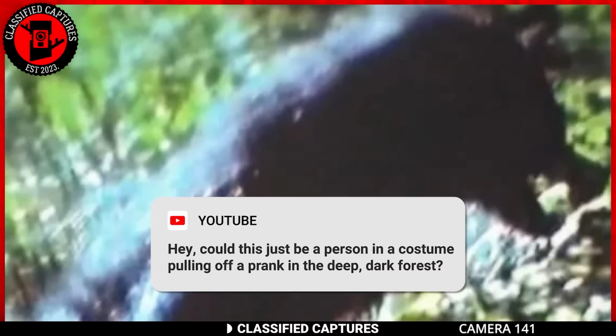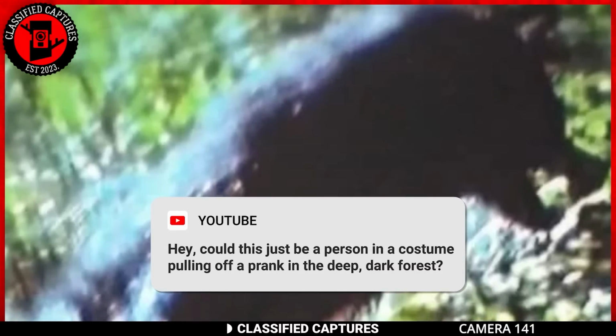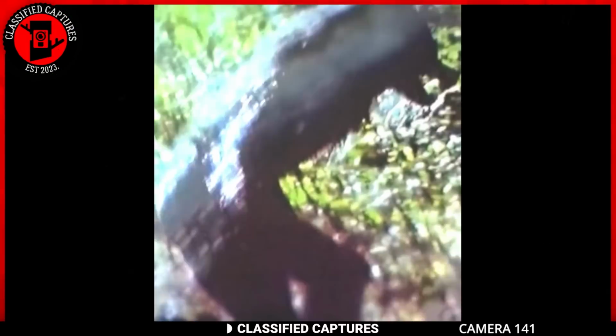The second thing that comes to mind has to do with the more skeptical folks. Some were already in the original post asking, hey, could this be a person in a costume pulling off a prank in the deep, dark forest? Instead of arguing these things out, tell us what you think. Dogman? Costume? Hoax? Be blunt. We'll be reading in the comments.